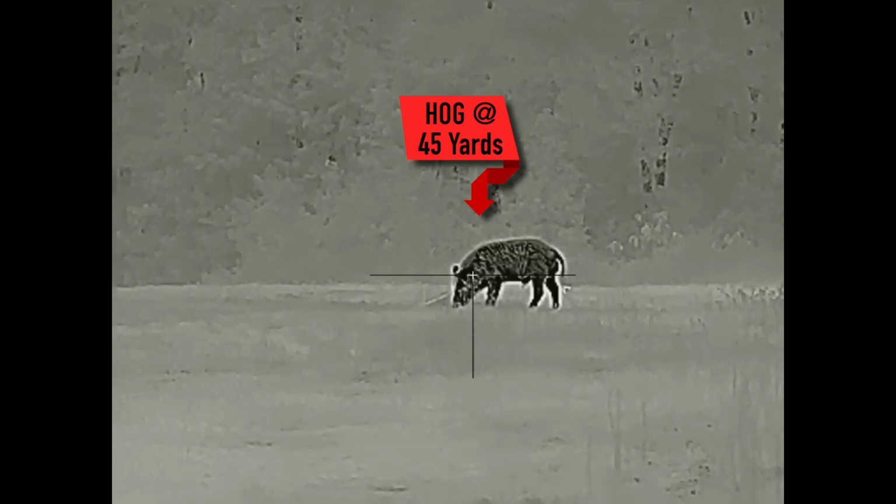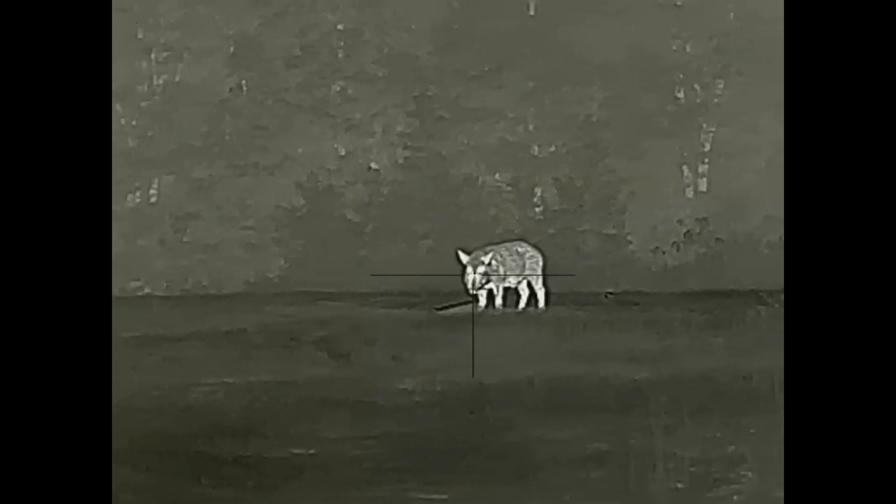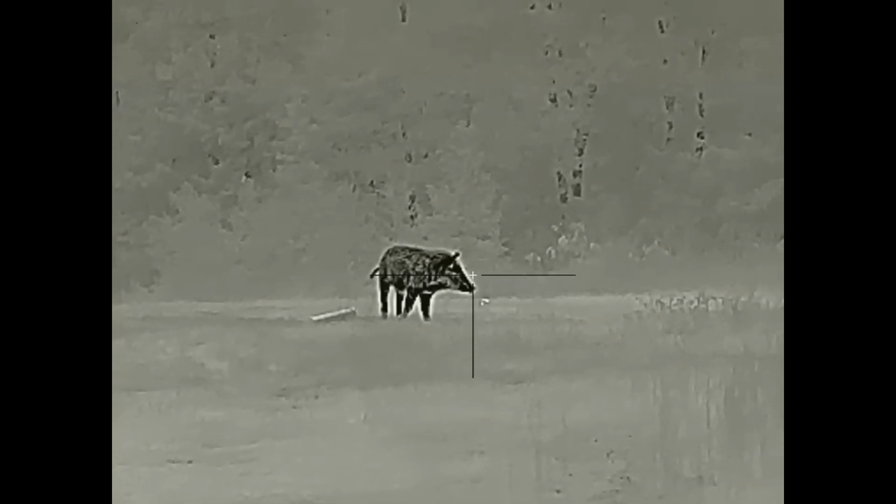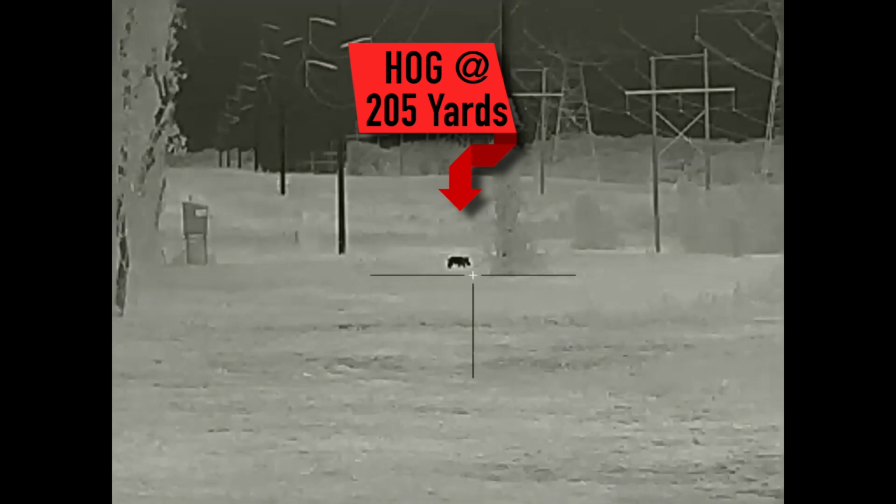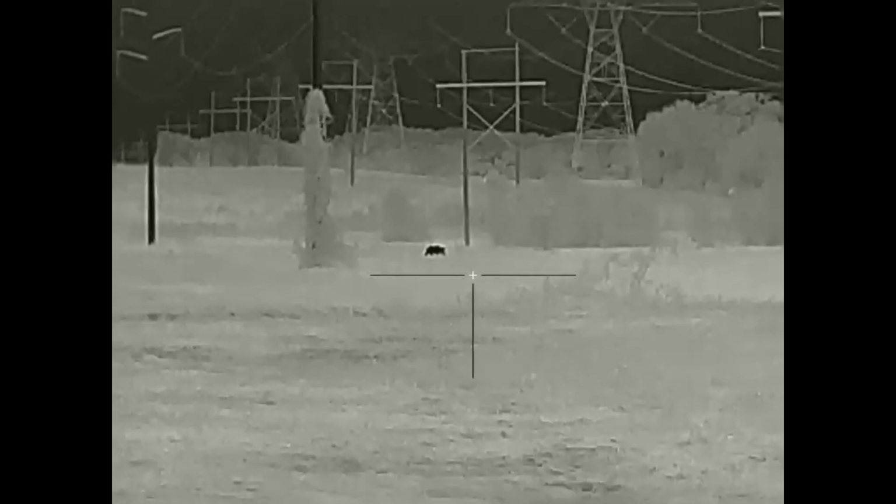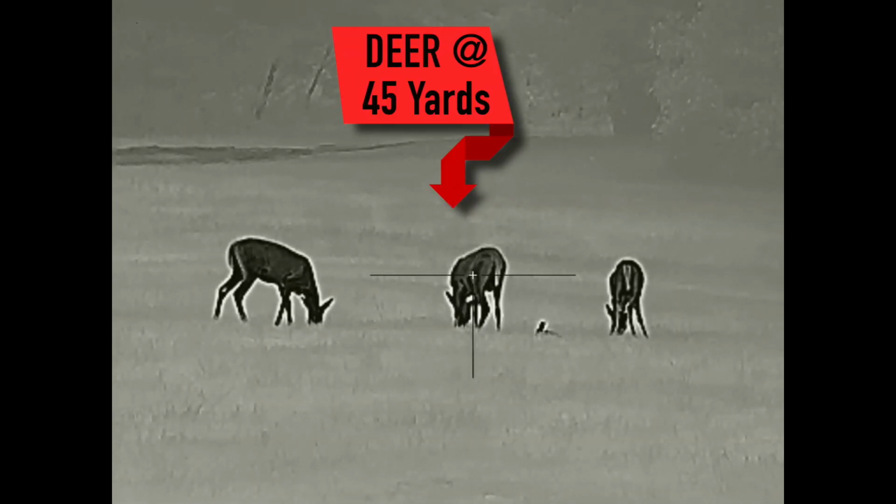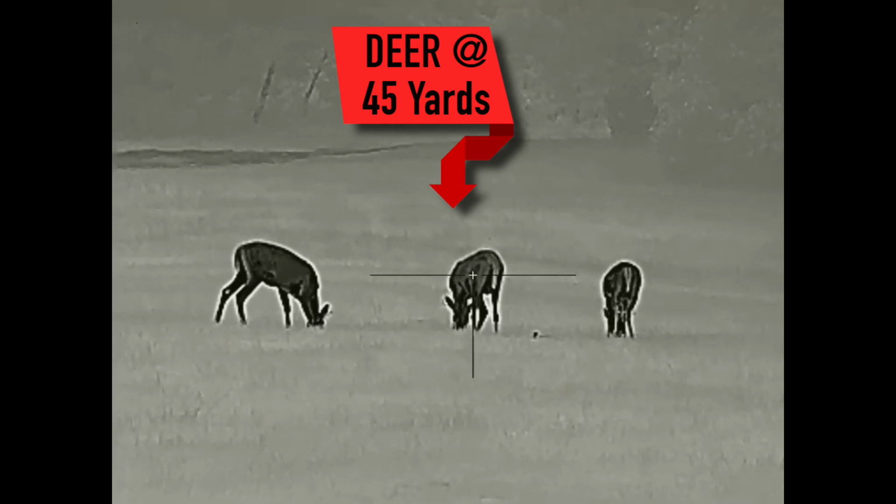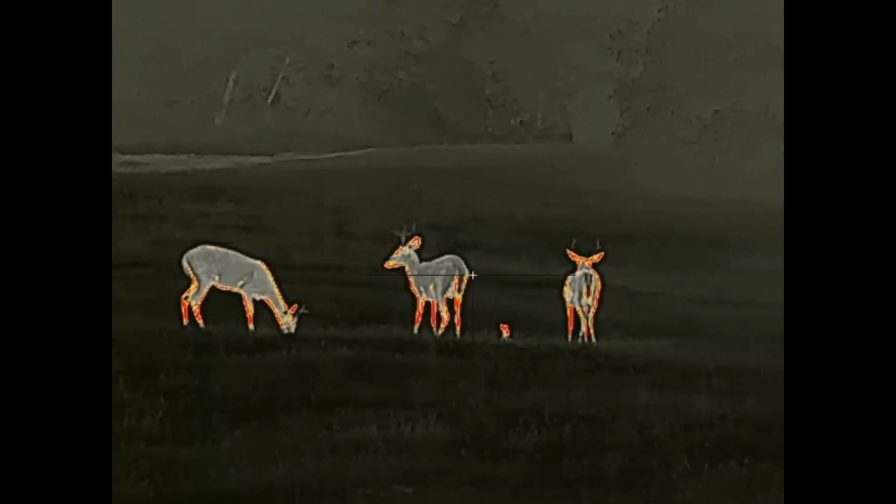This is a 384 by 288 thermal core resolution. It's a 12 micron. So if you have any questions about what resolution and micron mean, the more resolution, the better. It's just like a TV. The more pixels on a TV, the better the picture image. With micron level, the lower the micron level, the better the picture image. Micron is the measurement between the center of one pixel to the center of the next pixel over. So the smaller that distance, the more crisp the image is going to be. So the lower the number, the better.